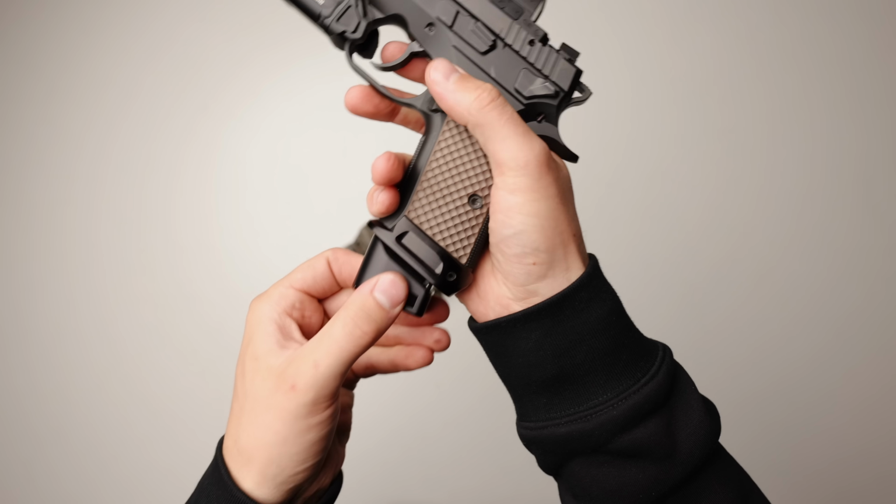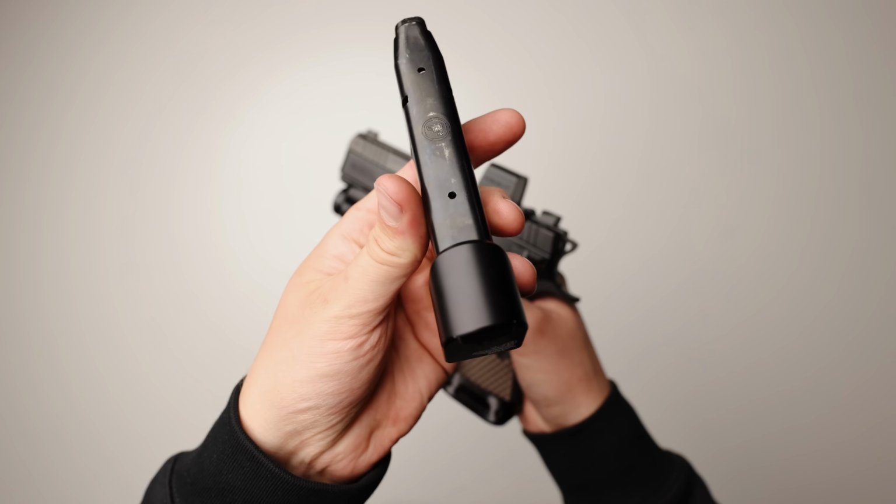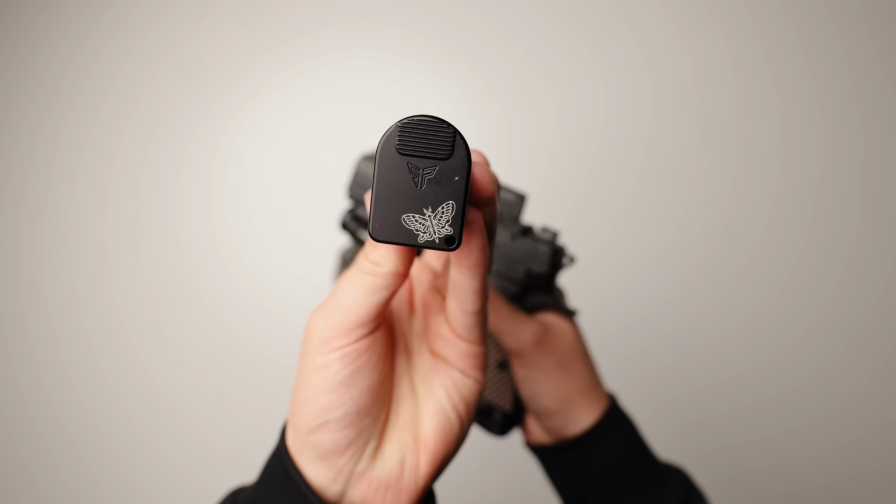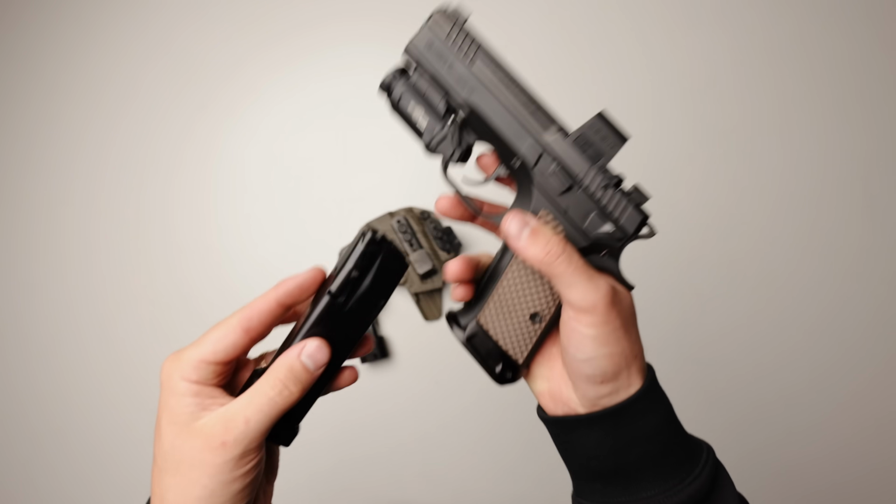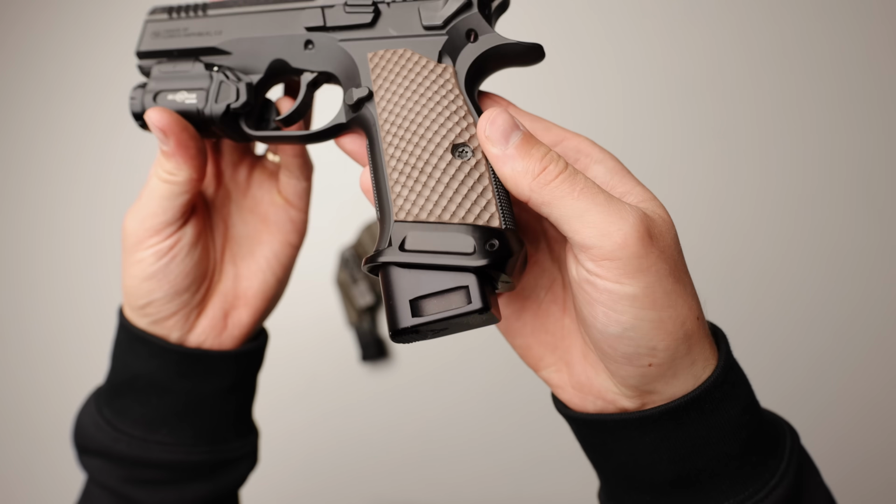The mag extensions are from Springer Precision, and these were the most aesthetic, high quality extensions I could find. So far, I have not been disappointed at all. They are amazing. They also threw my MOTH logo on the bottom, which I thought was sick. If you want the MOTH on yours, that is an option as well. They have the file, and I'd be happy to see it on others out there.